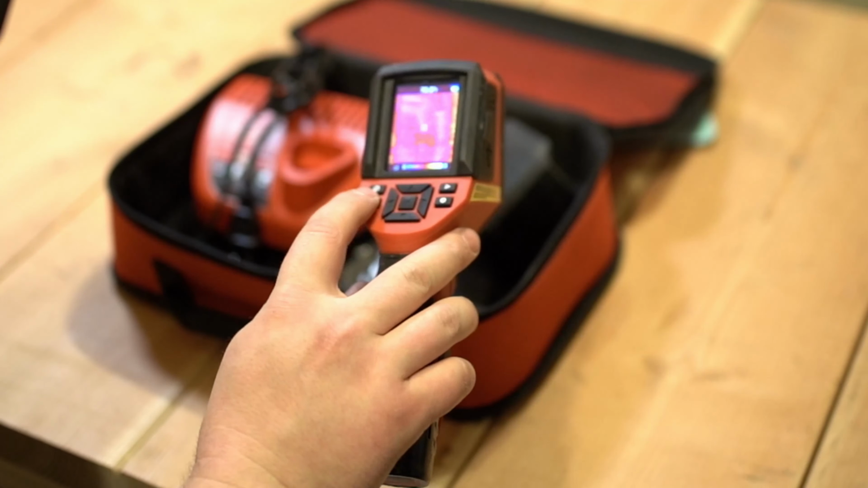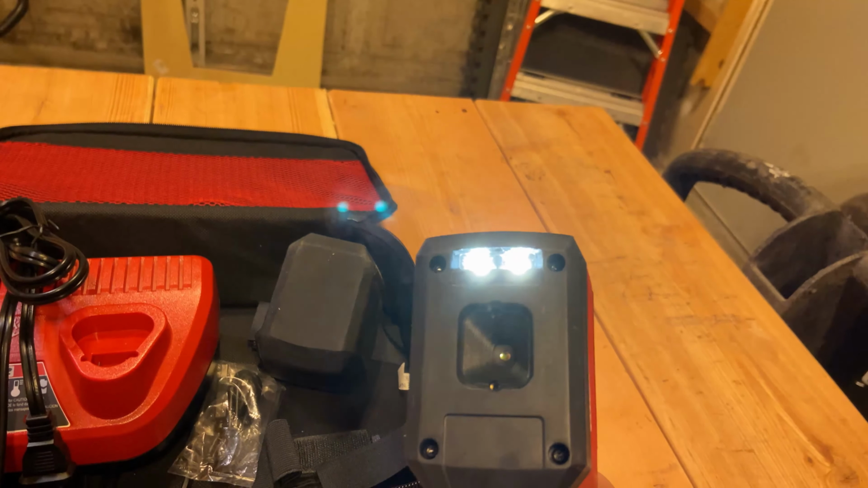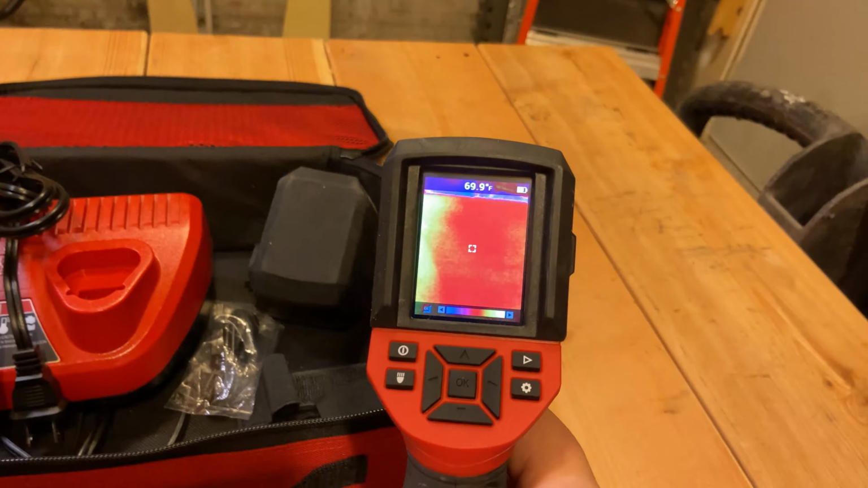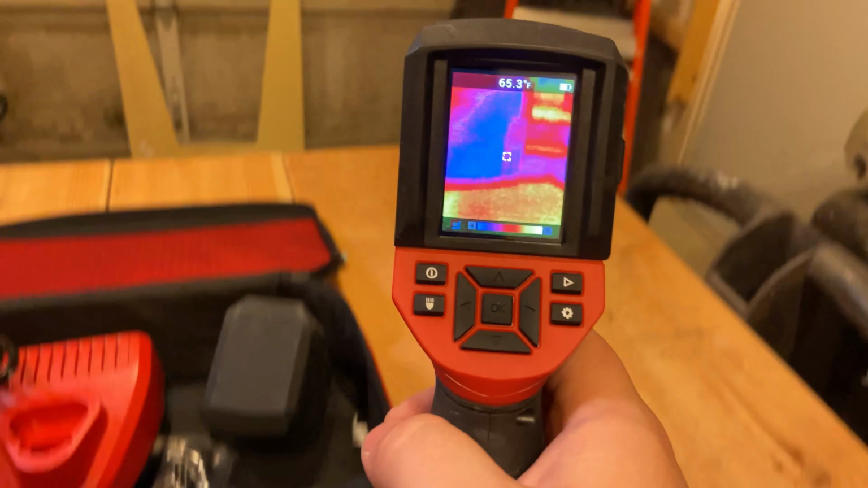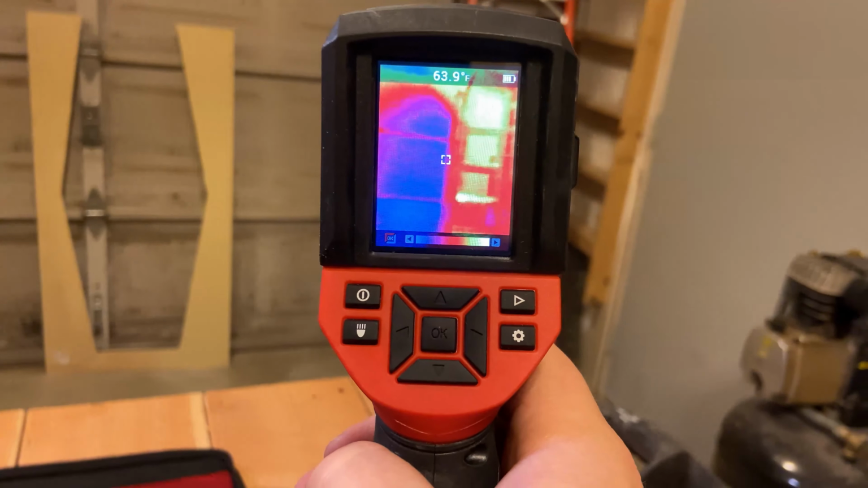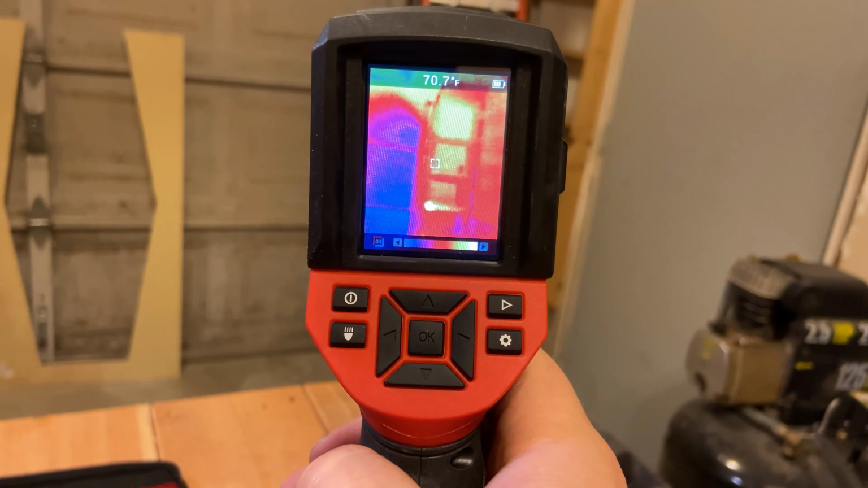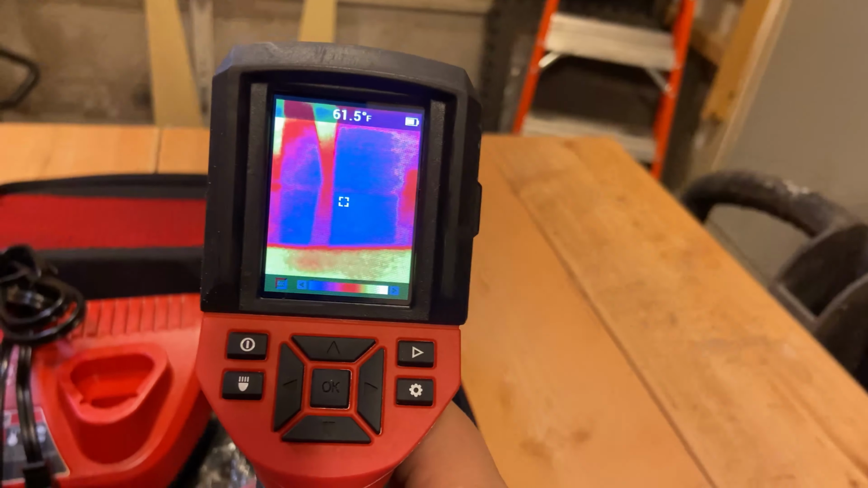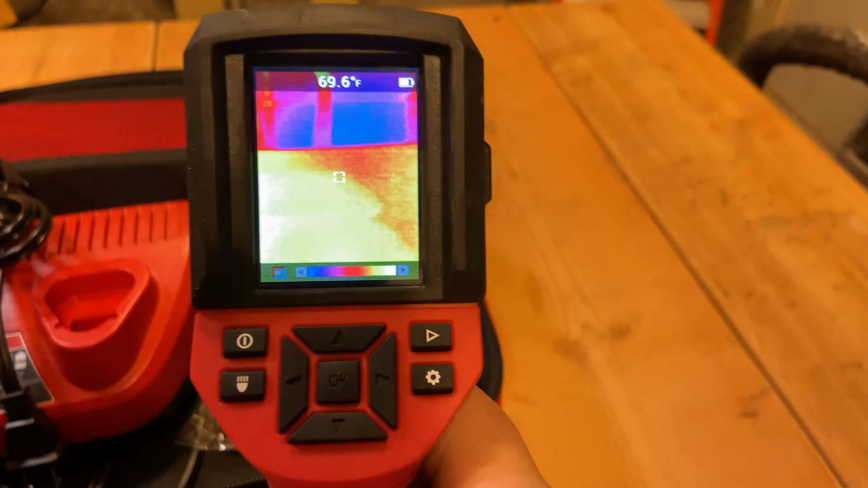Some of the features of this camera, it does have a light, just like the drills, impact, stuff like that. Just a quick on-off button there. And then you can turn the crosshairs on and off. As you can see, the crosshairs in the middle there are showing a temperature of 69.5. Those are programmable to turn off if you don't want them in the image.